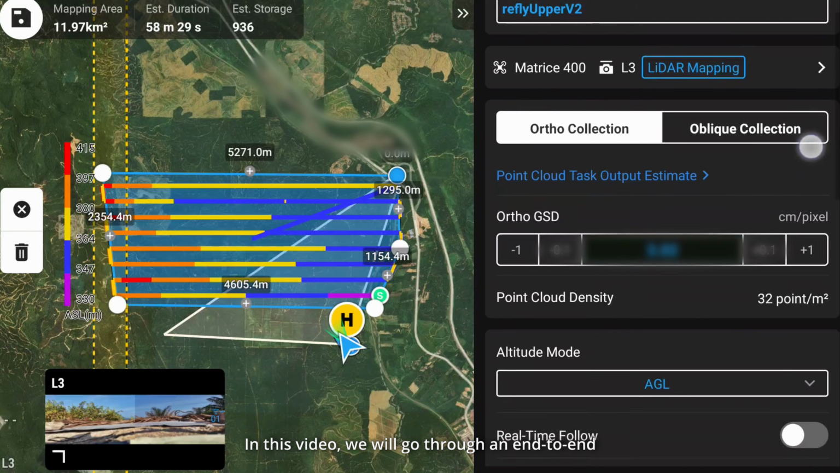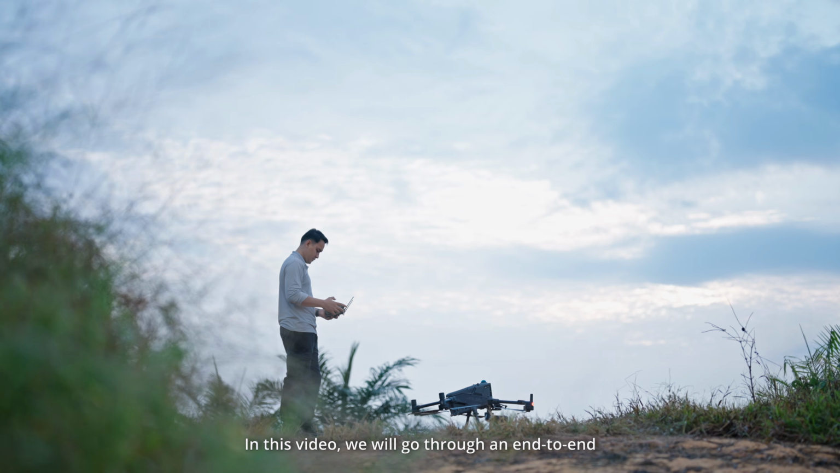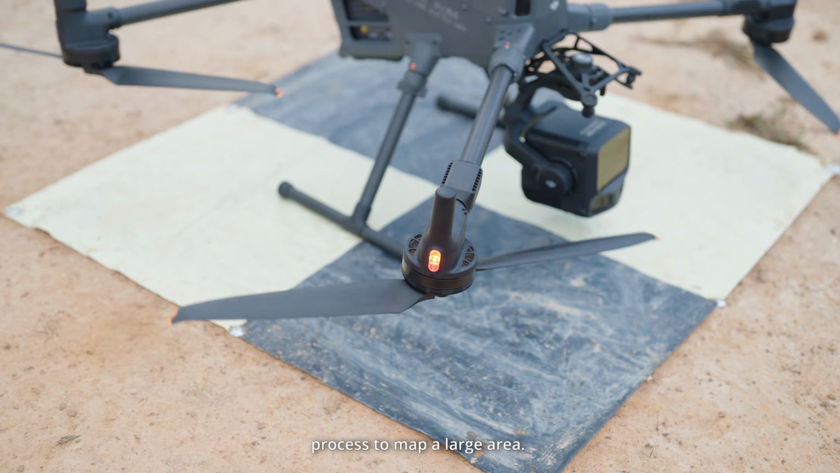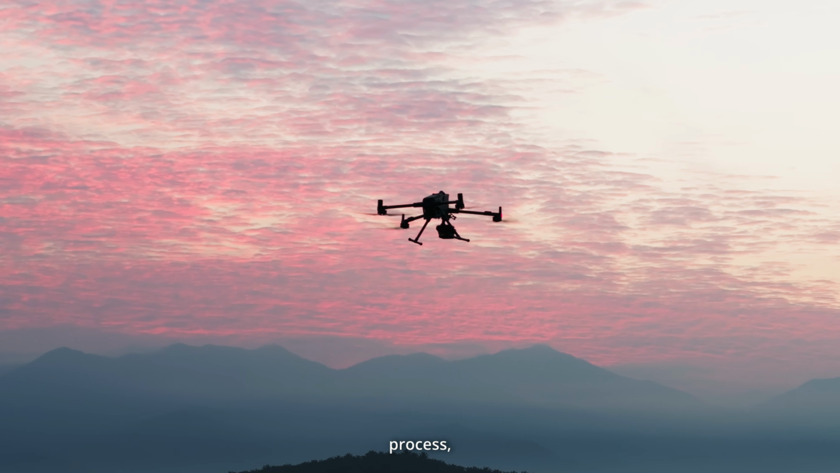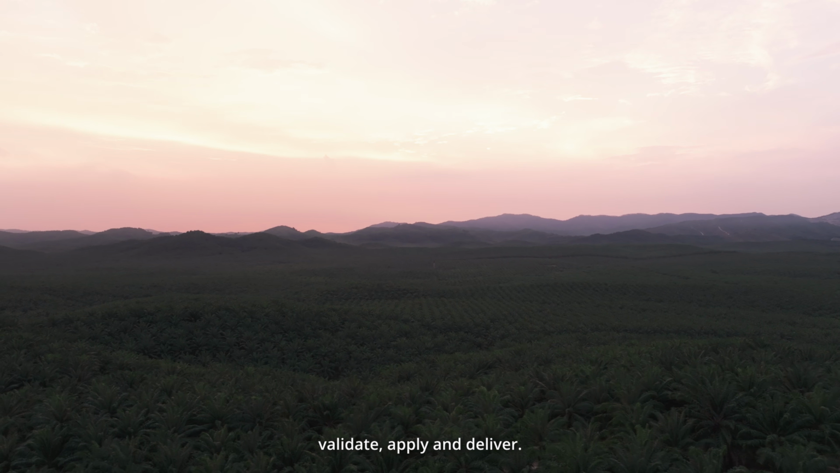In this video, we will go through an end-to-end process to map a large area. Plan, capture, process, validate, apply, and deliver.